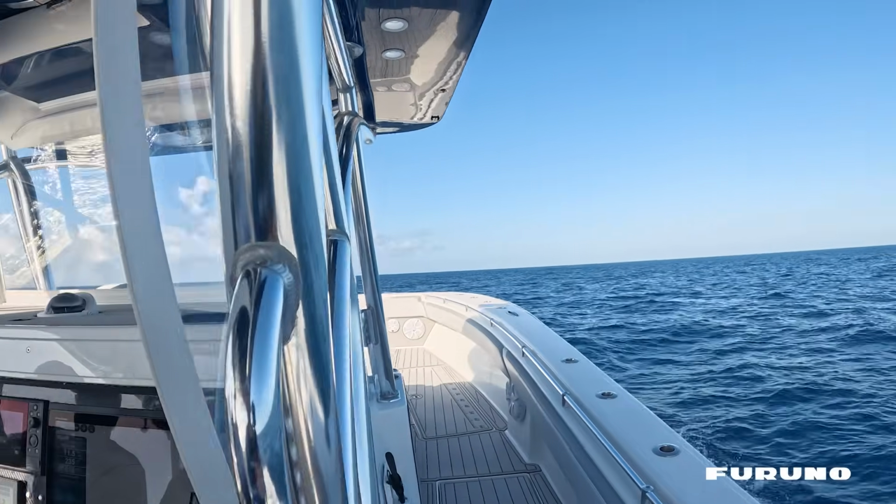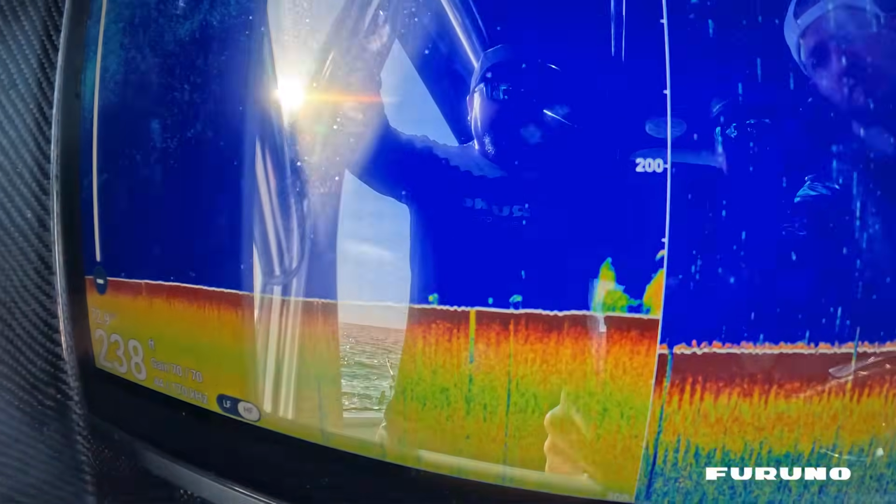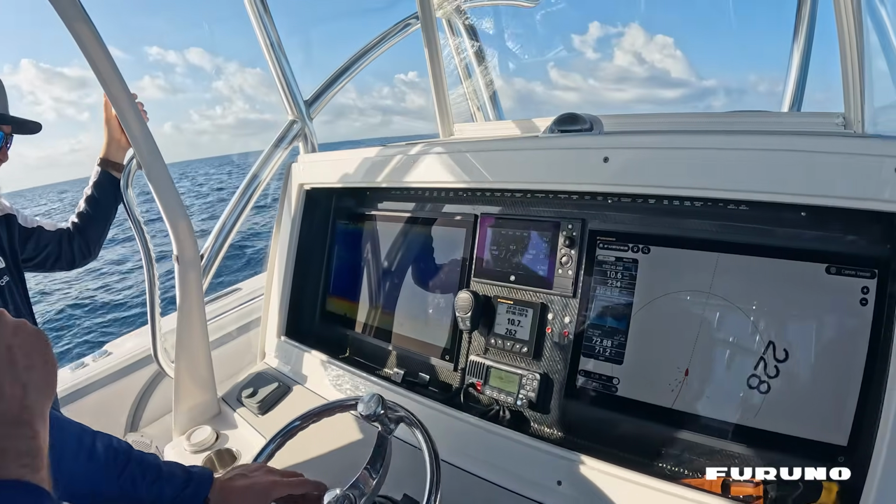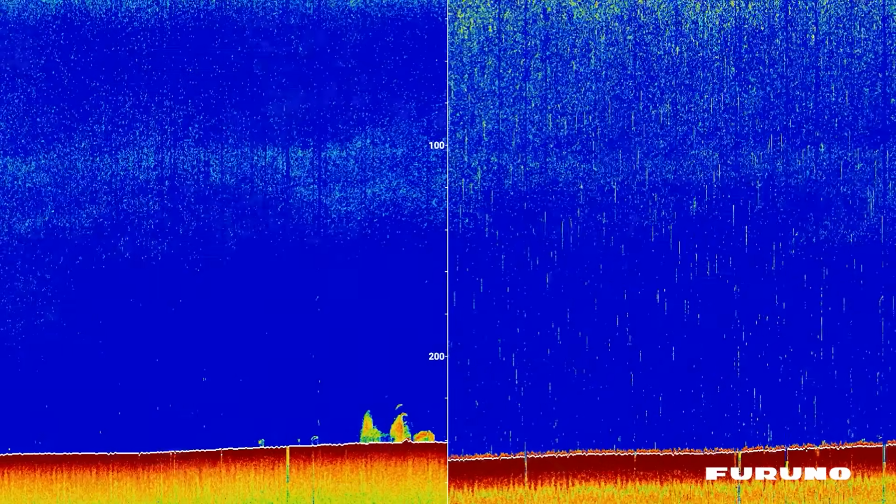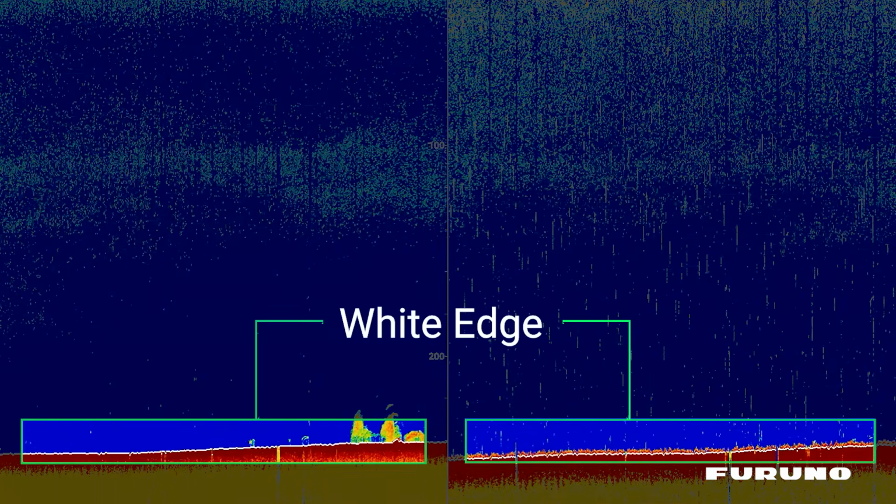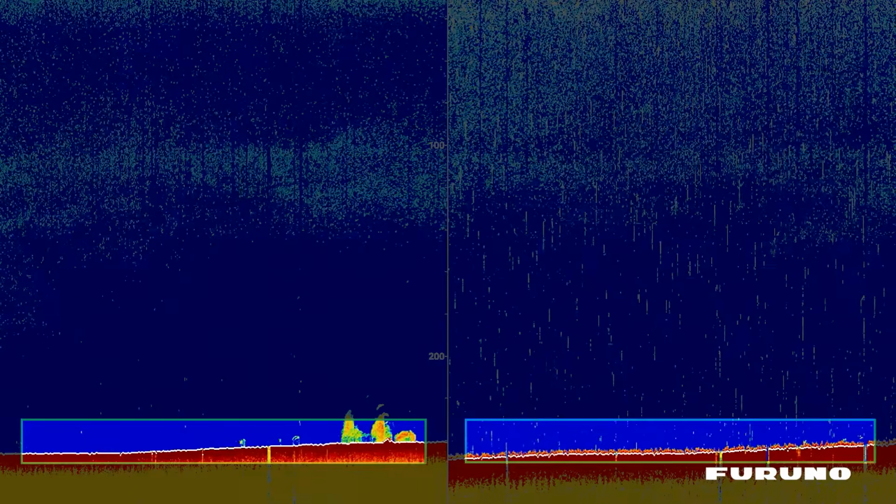Look at that right there on the machine. Wow. Okay, so that's bait, you think? I don't know. I'm going to tell you what I do know. You're going to mark it? Absolutely. That's number one. And there's another tool that I'm using right here that's really beneficial, and that's called White Edge. White Edge puts a very thin white line right across the bottom, and it follows that topography.